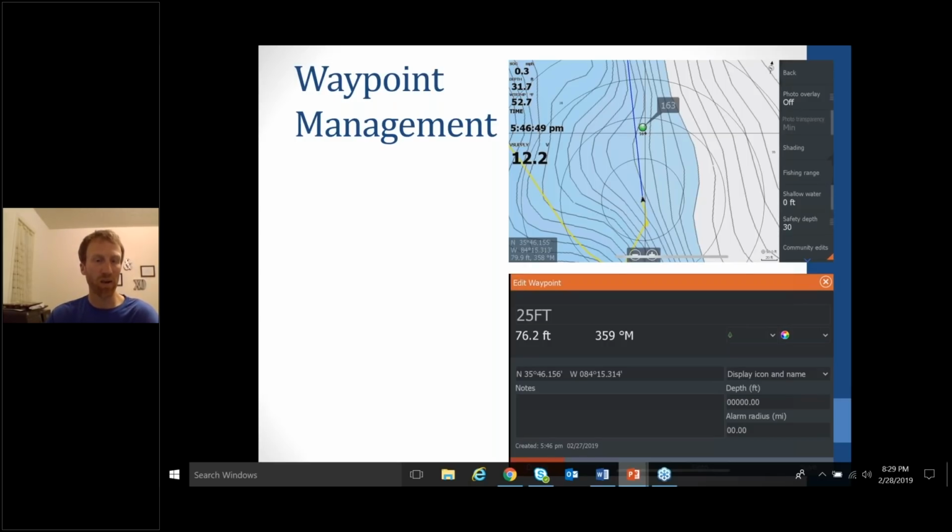I used to be like that. I would just drop a waypoint and then keep going. But I really think that it's super important to add a description as well as a specific icon for every waypoint that you have. It's going to make you way more efficient on the water.